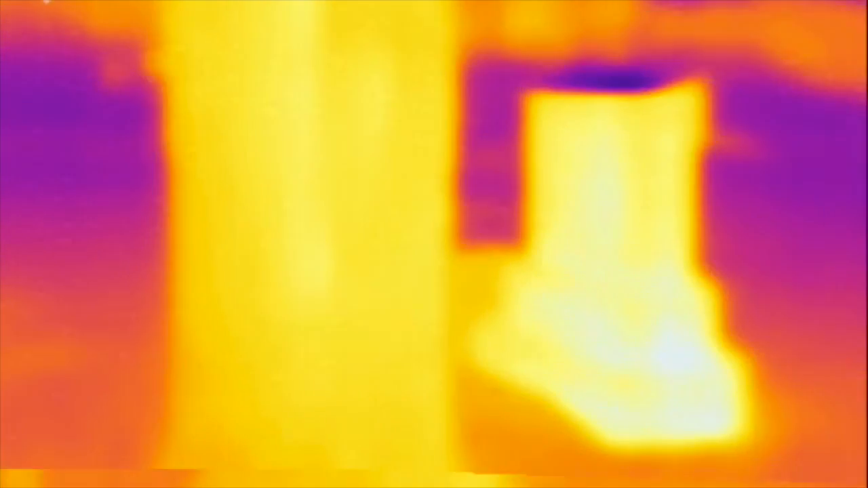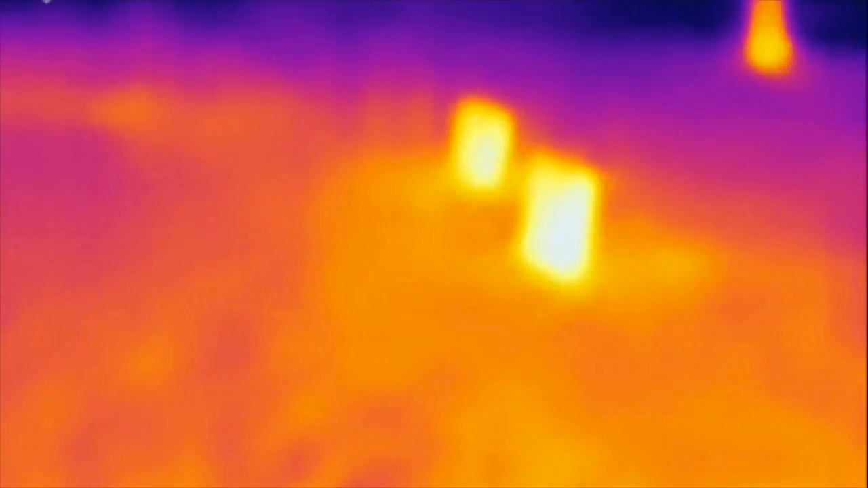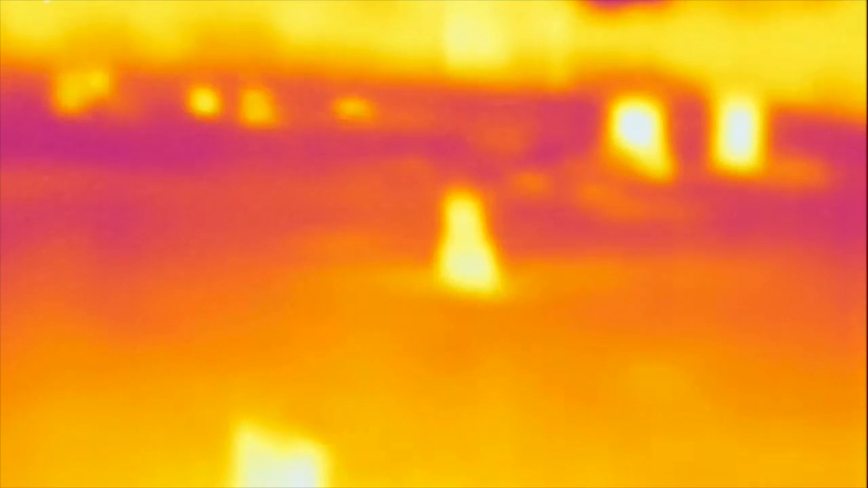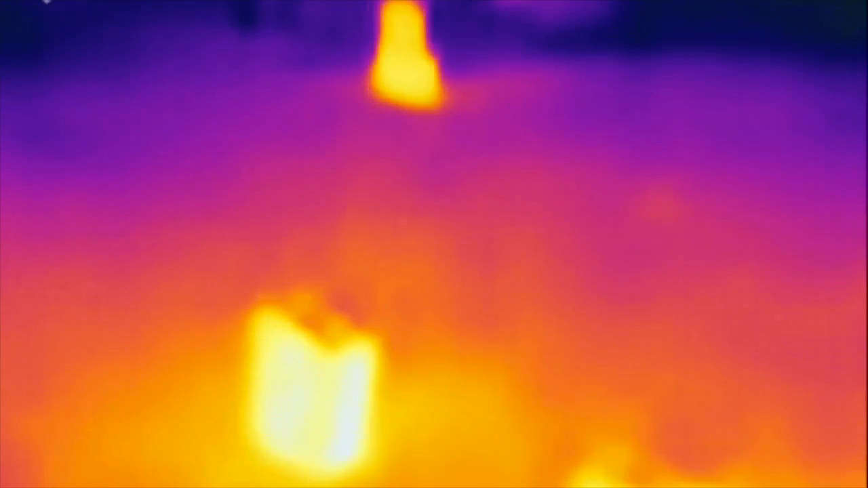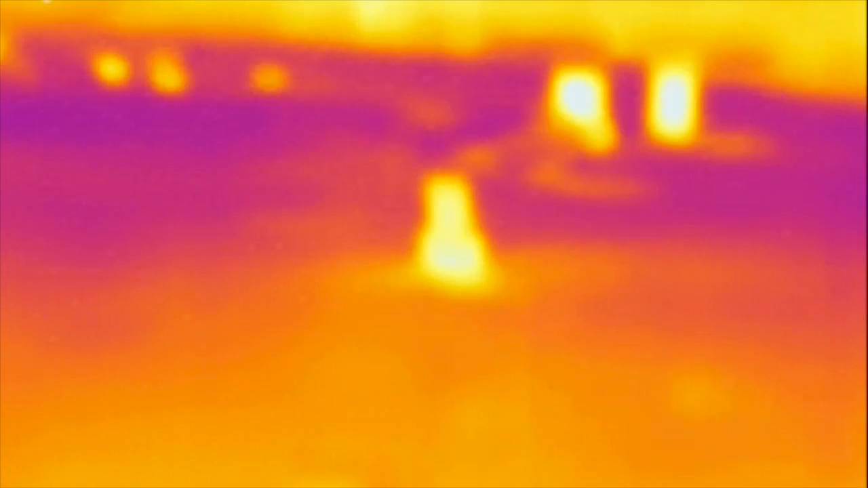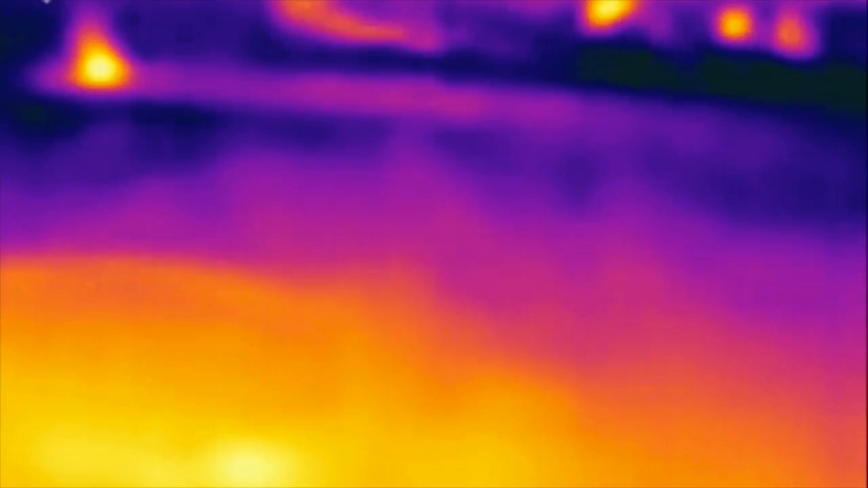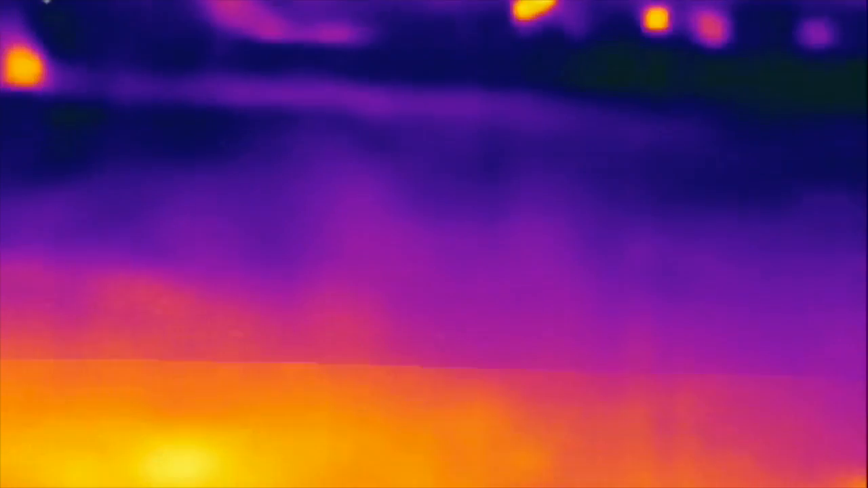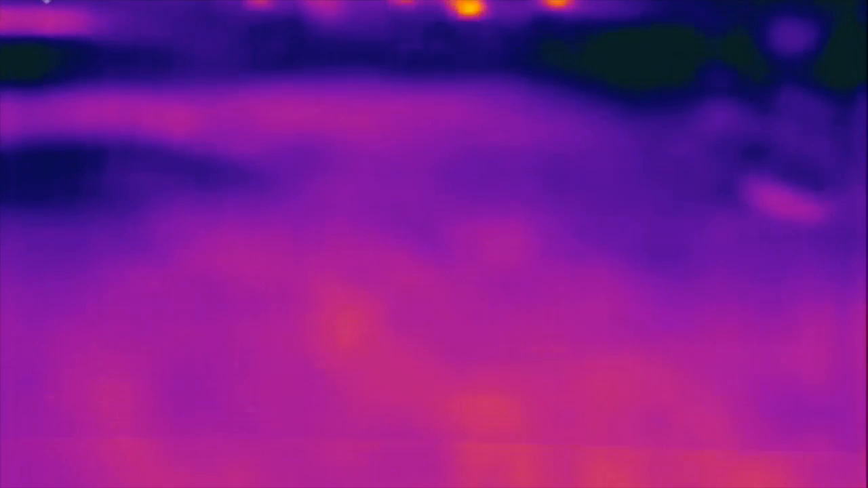Alright, we're out here looking for anything paranormal in the cemetery. And we're walking. Now, all those things there, those are just stones, headstones, with the heat of the day. See that this is mainly grass with the cooling of the night starting. The headstones, you can see, are really bright. So we're going to switch.